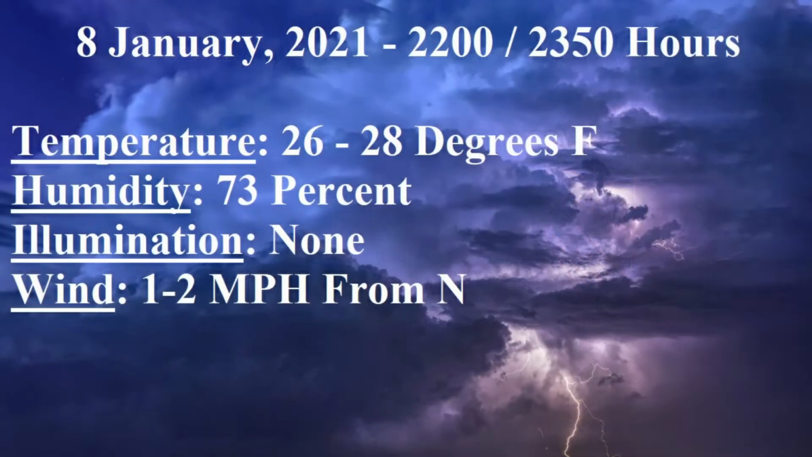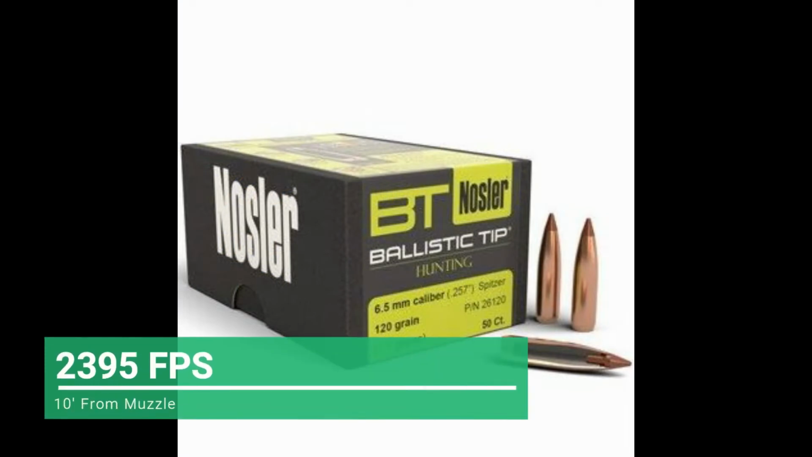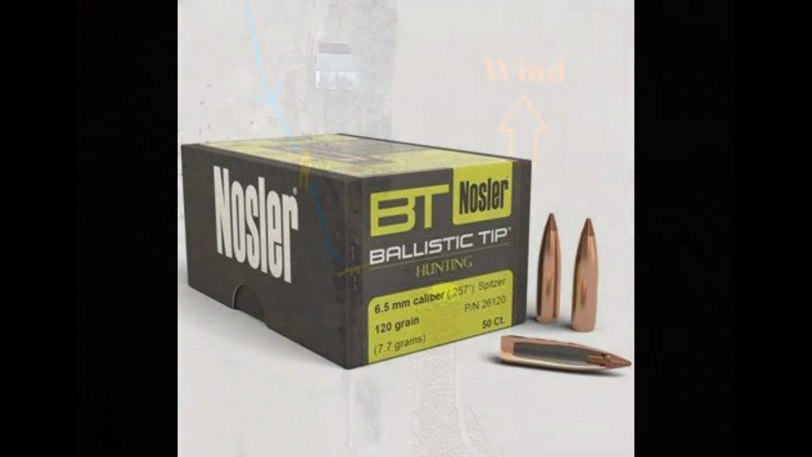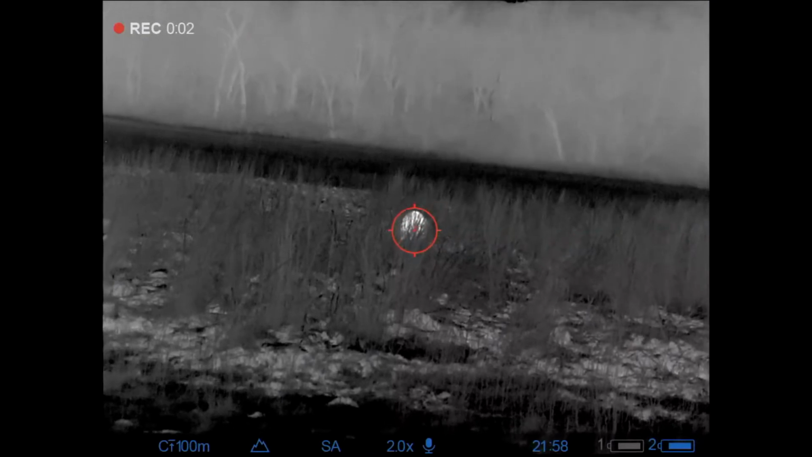Seems like I've had more luck on cold nights lately, so I wanted to head out. I still have a magazine's worth of these 120 grain Nosler ballistic tips to test for the Grendel. So I made my way out, got to the first property and managed to see a boar in some extremely tall grass, but saw him right off the bat and just had to make my way over to him.